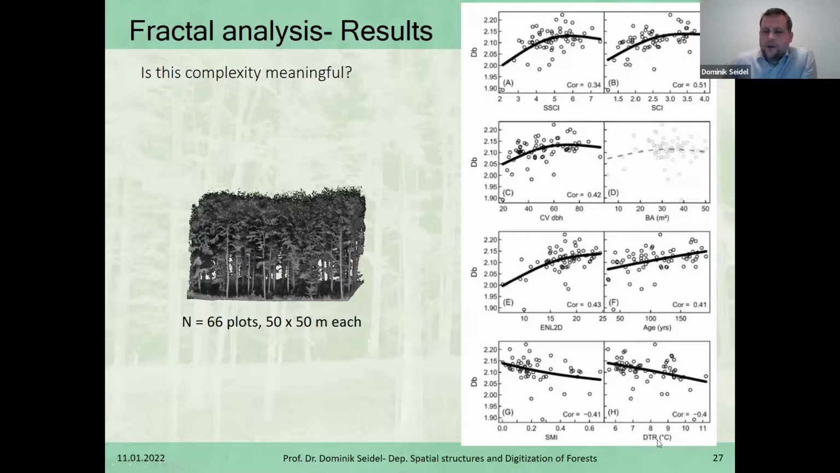So the change in temperature within a day is decreasing with smaller numbers here, with higher complexity, and then the diurnal temperature range increases when the complexity of the plot drops. So even an effect on the microclimate was visible here without having several microclimatic sensors. We just had one sensor in the center, and already that sensor showed this pattern.